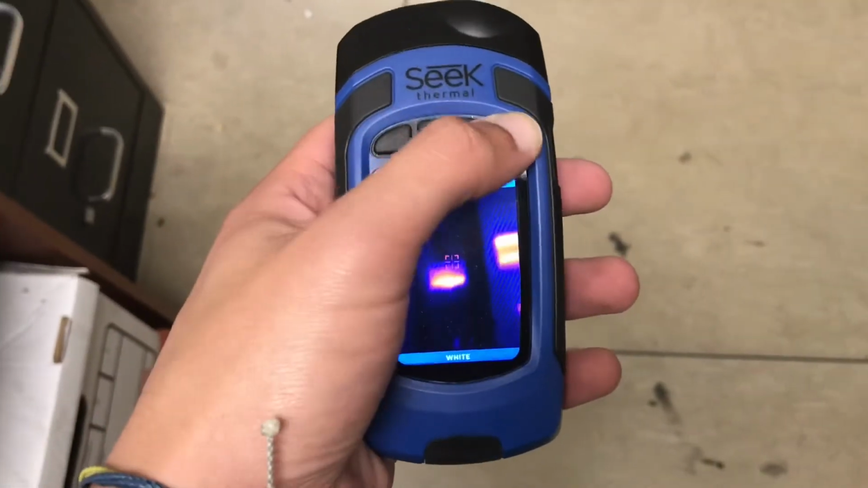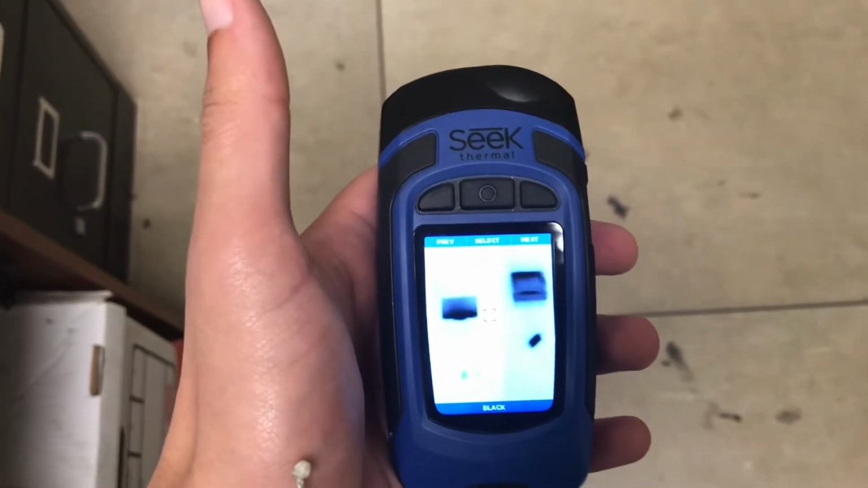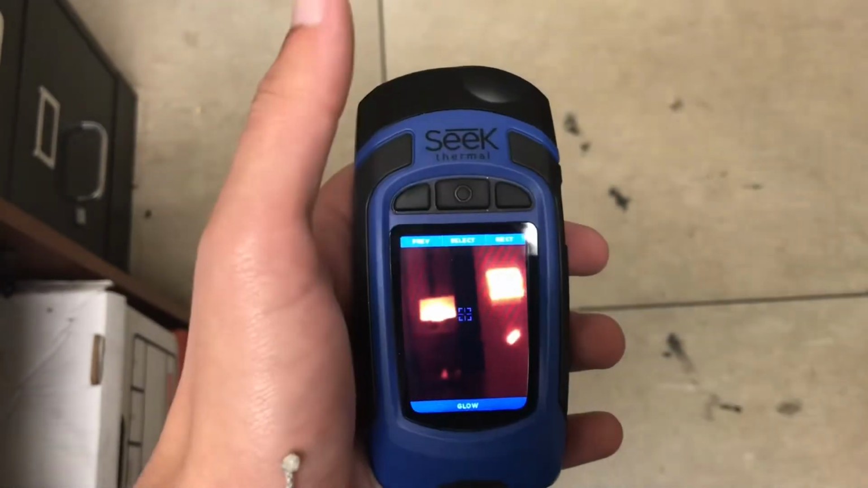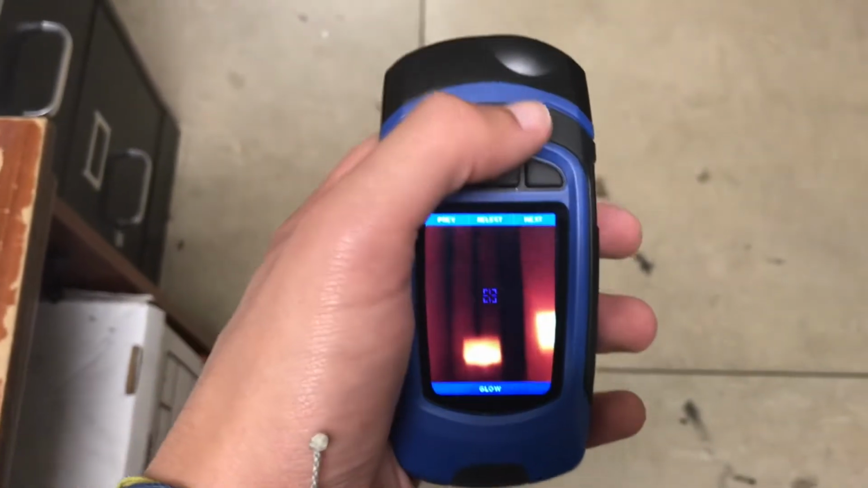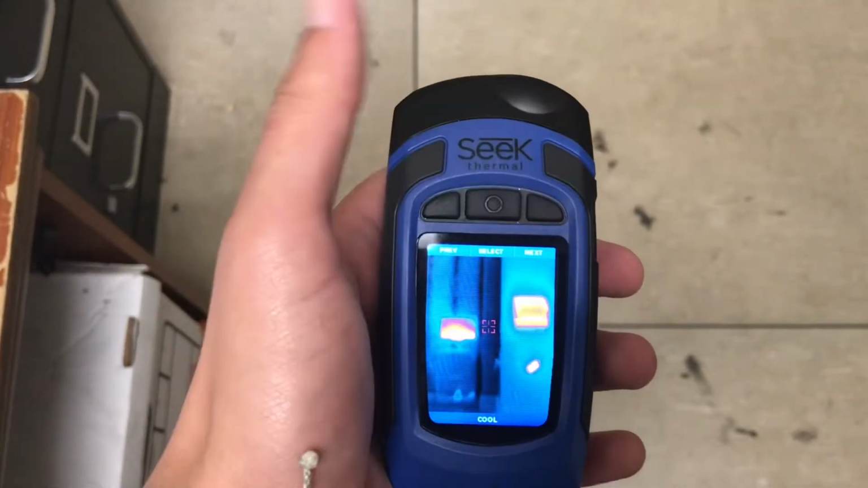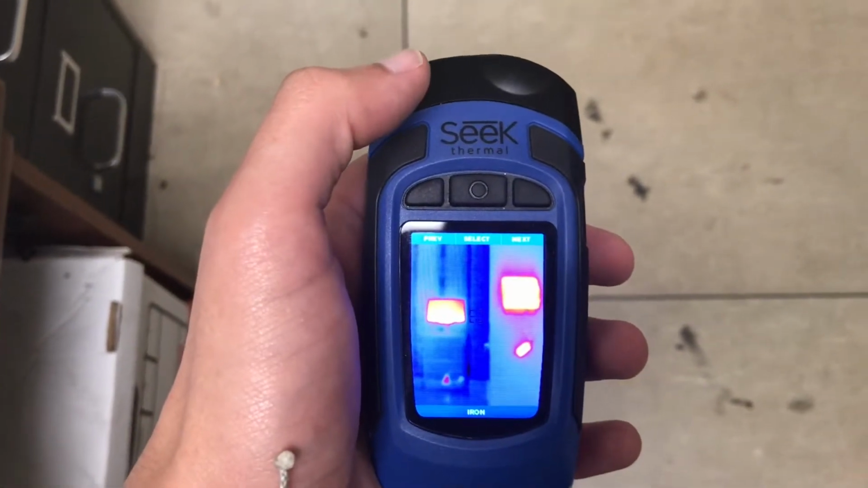Shortly here I'll be showing some of the filters that come with the Seek Thermal and Seek Thermal Pro. Mostly they are identical, with the Seek Thermal having a couple more options in terms of showing the high and low values that the Seek Thermal cannot do by itself.